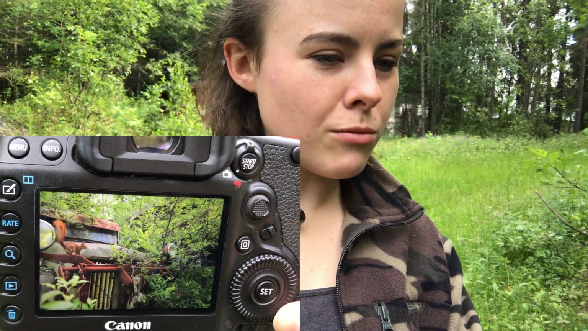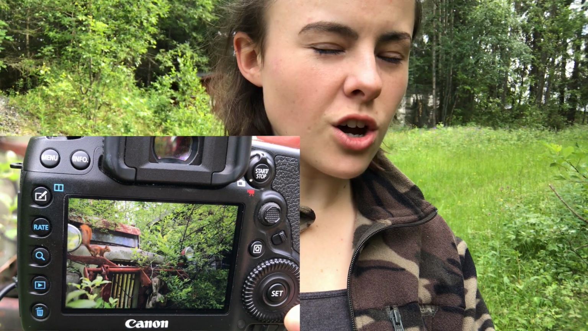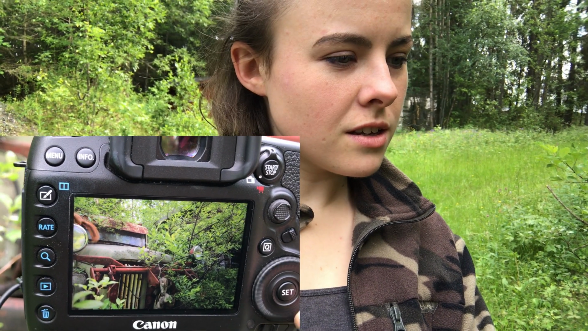Okay, food is gone. Good sign. Let's have a look at the photos. Annoyingly, somehow the camera moved. That's so annoying. Oh, I got a really nice photo. Why did the camera move?